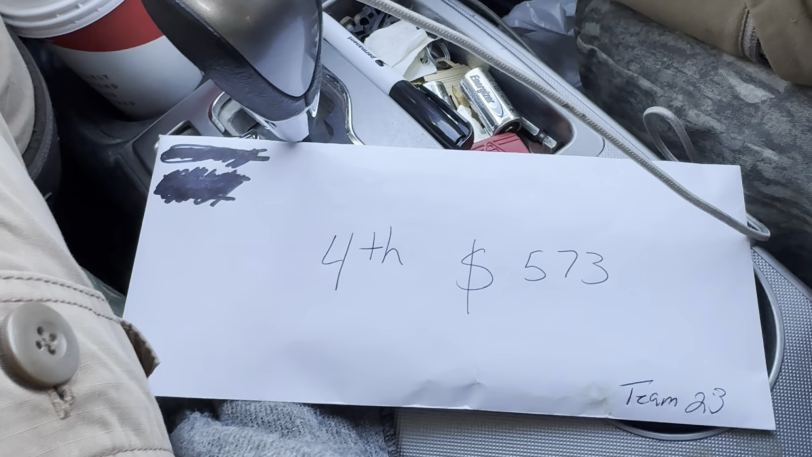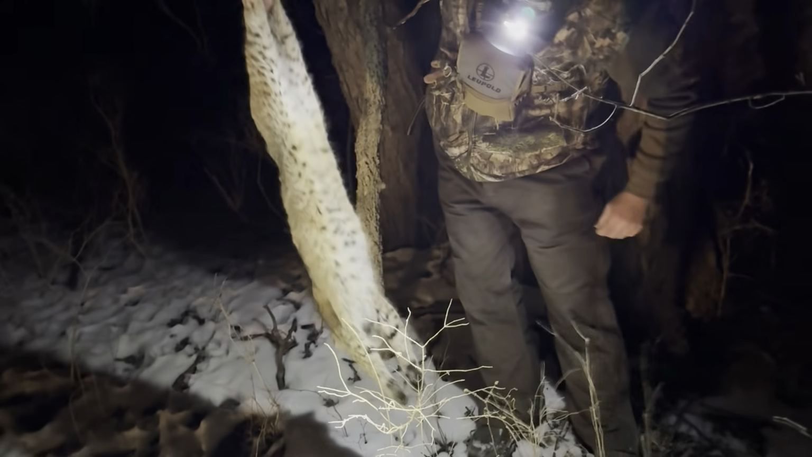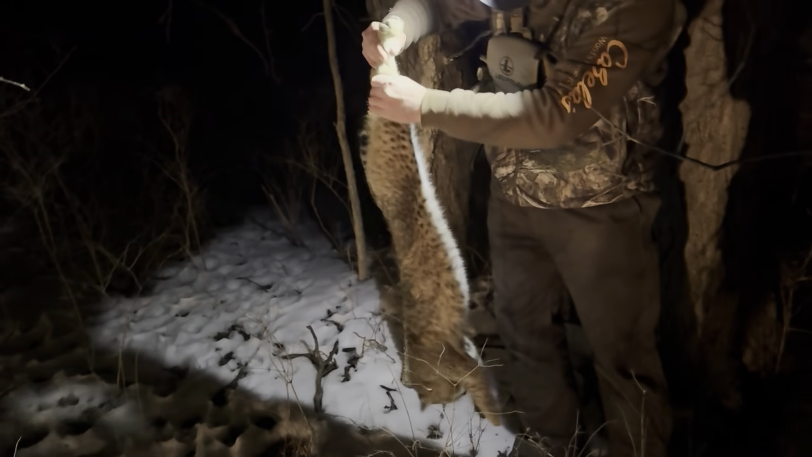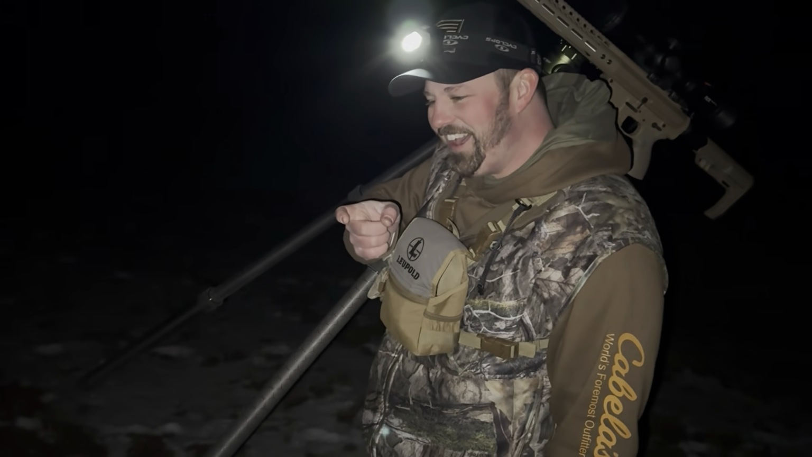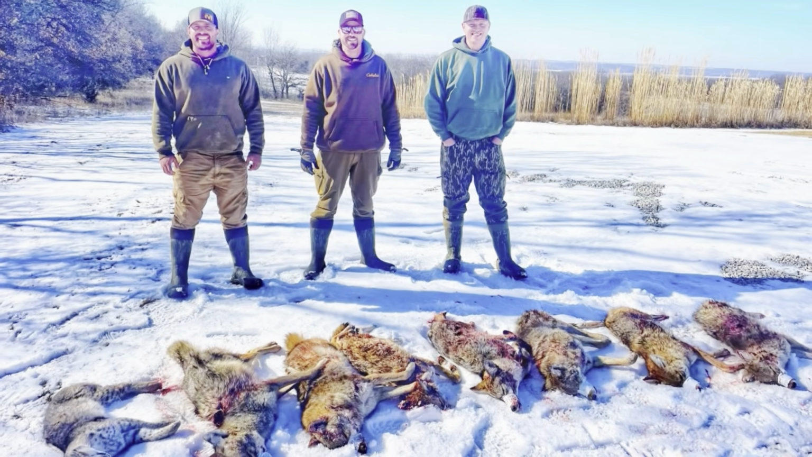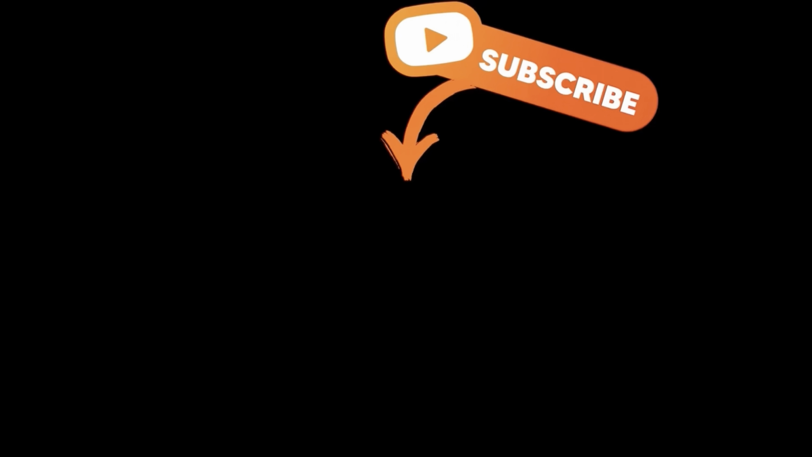So as you guys heard there, we ended up in 4th place. We were tied for 3rd with 7 coyotes. The other team actually beat us out in the tiebreaker, which is overall weight by 12 pounds. So overall, we had a great time. We hunted hard. We finally figured out what they wanted. We enjoyed ourselves, and we can't wait to compete in another tournament here soon.